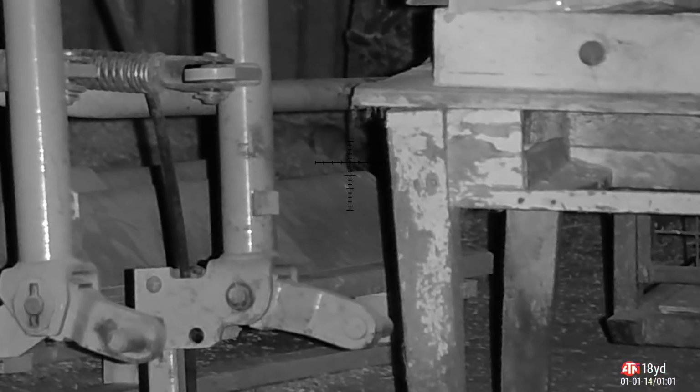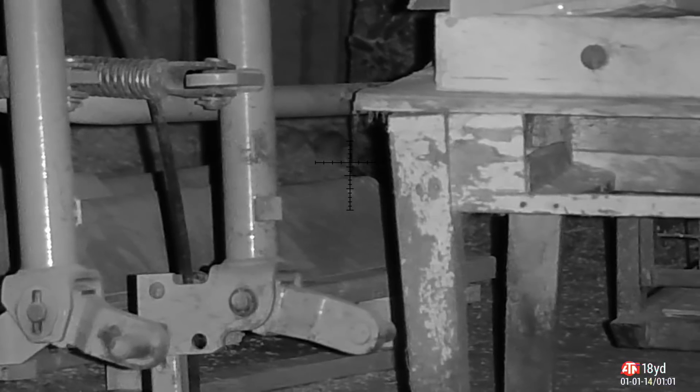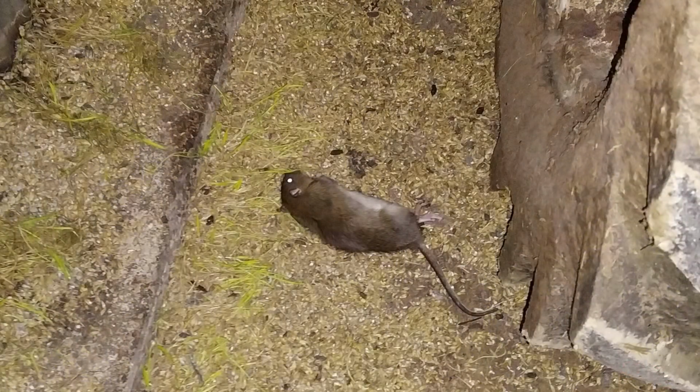This one's tucked away right at the back. Bit awkward because I need to range it, but I managed to range him by hitting the back wall with the laser. I took the shot, knocked him down, and you'll see his head stick out just in a second. Very dramatic, rolls straight over on his back. He really wanted to let me know he was dead. Stuck the rifle down on the bipod, and there he is. Again, look at the droppings around. They're just walking shitting machines, these things.